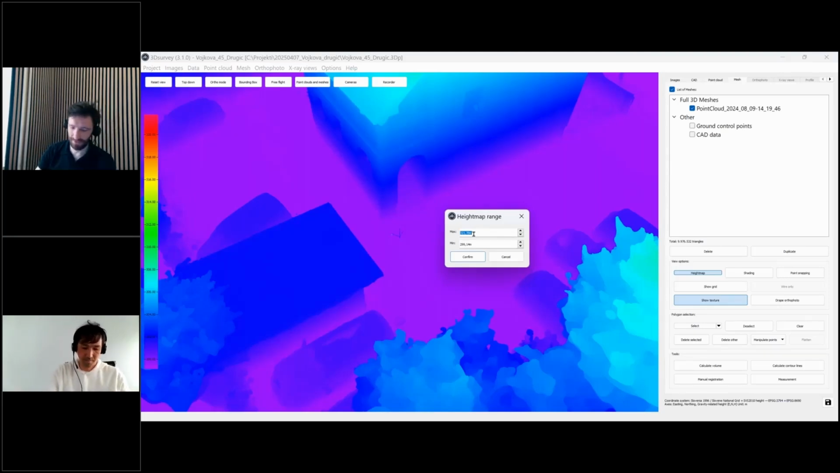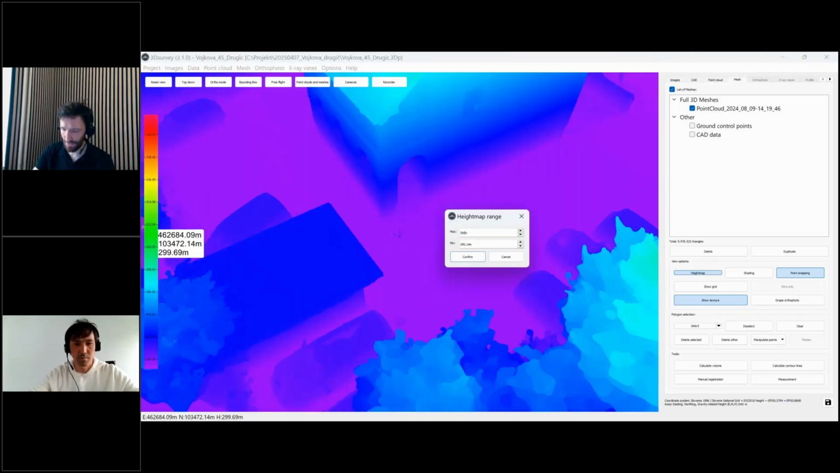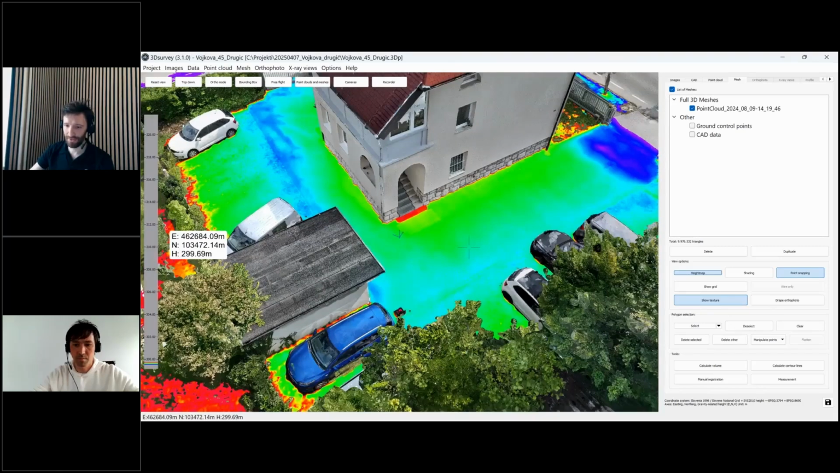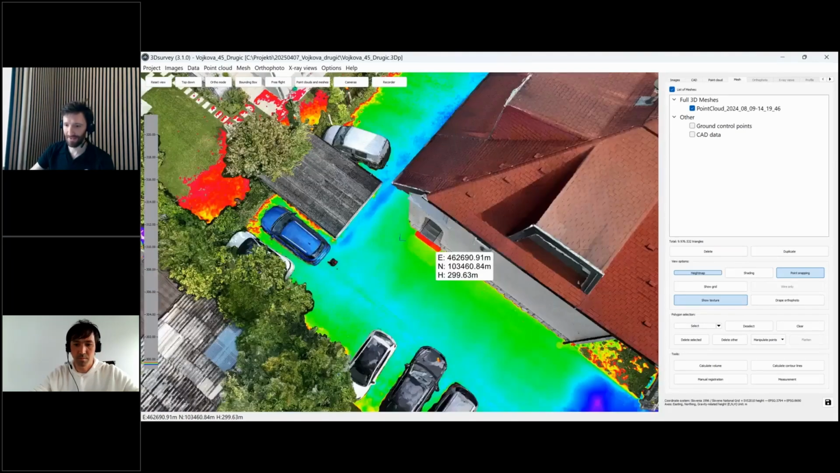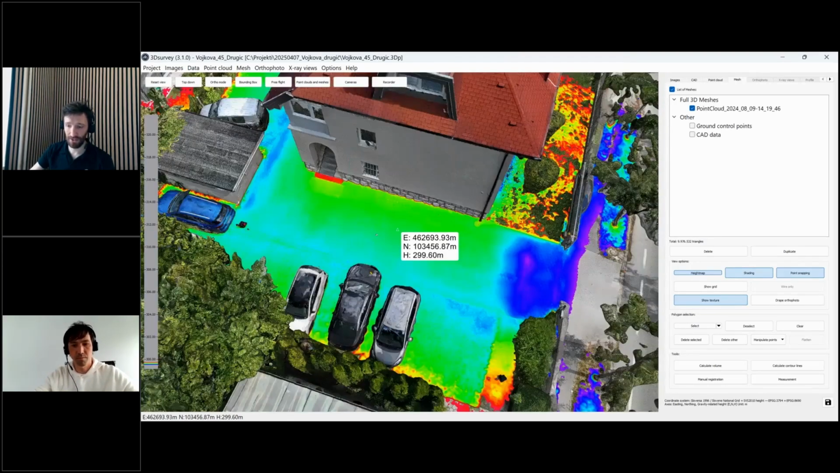So let me show you how I will inspect this first. I'm turning on the point snapping, which will enable me to see the height of the parking lot. And now I will input this number in here: 299.7 for max and 299.5 for low. And now all my height map got shrunk to the parking lot. This way I can see where the highest points are and the lowest points.